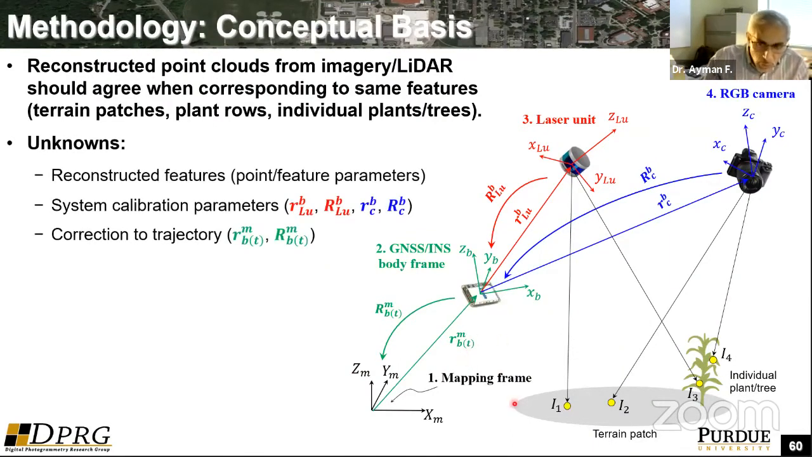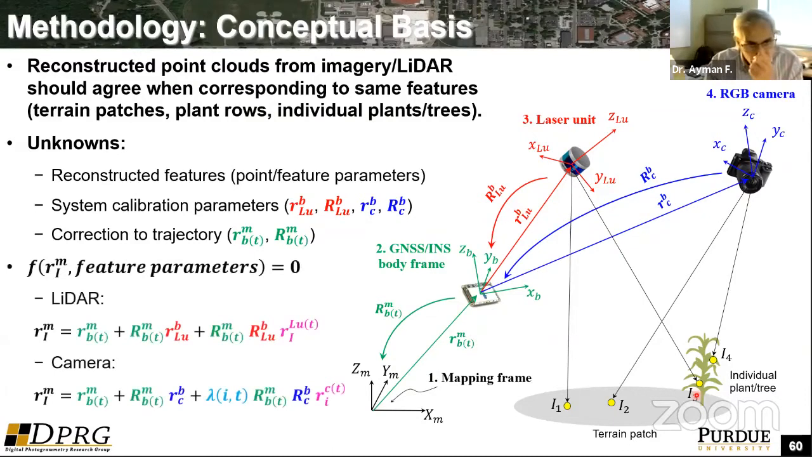Using feature extraction and odometry, whether it's visual odometry or 3D odometry, you can track individual features over time or across data sets, and you can improve the quality of the trajectory as well as the reconstruction or modeling of your environment, whether it's the plants or the trees.